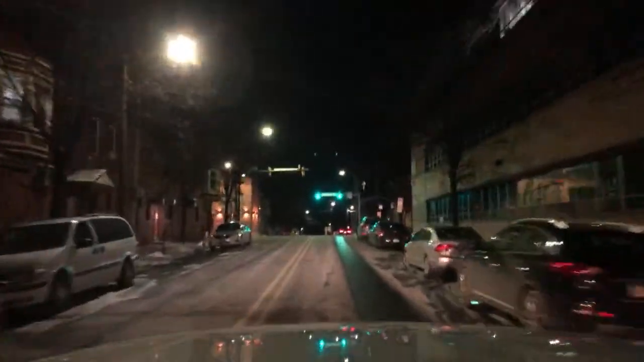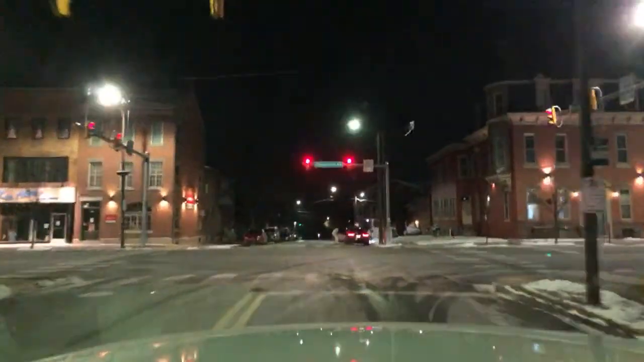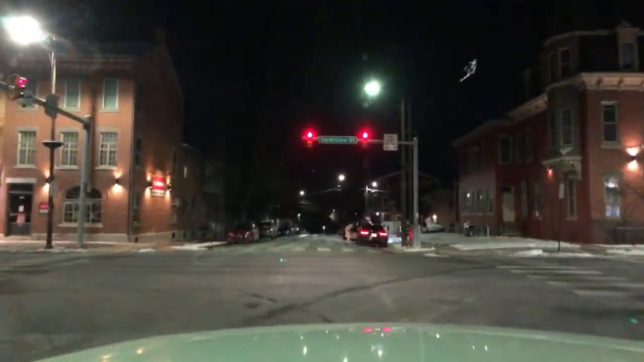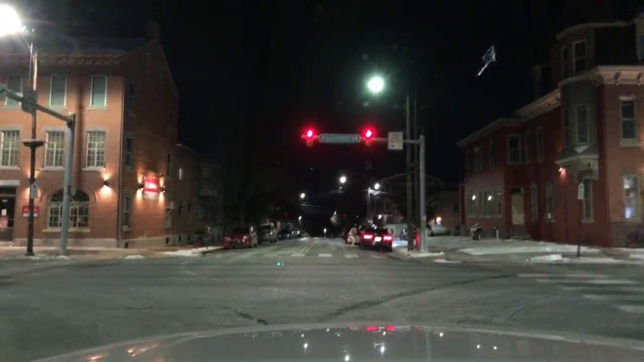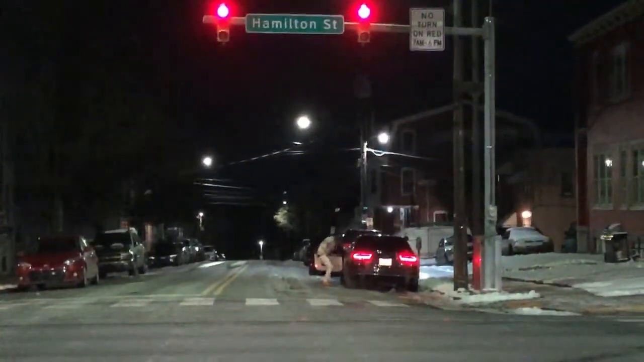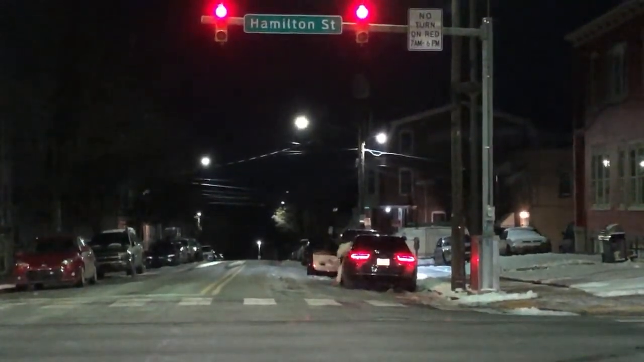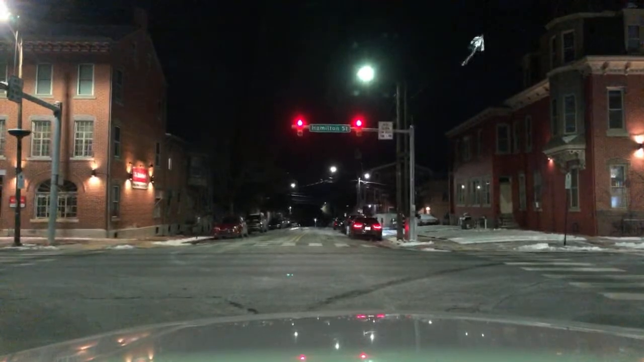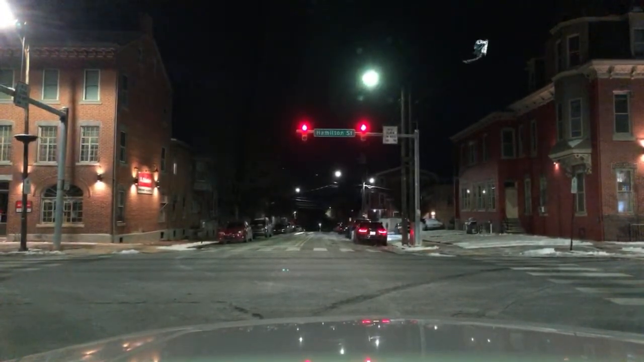Look at this guy dancing in the middle of the street. What the hell's he doing? He's jamming, huh? Oh, man. What?